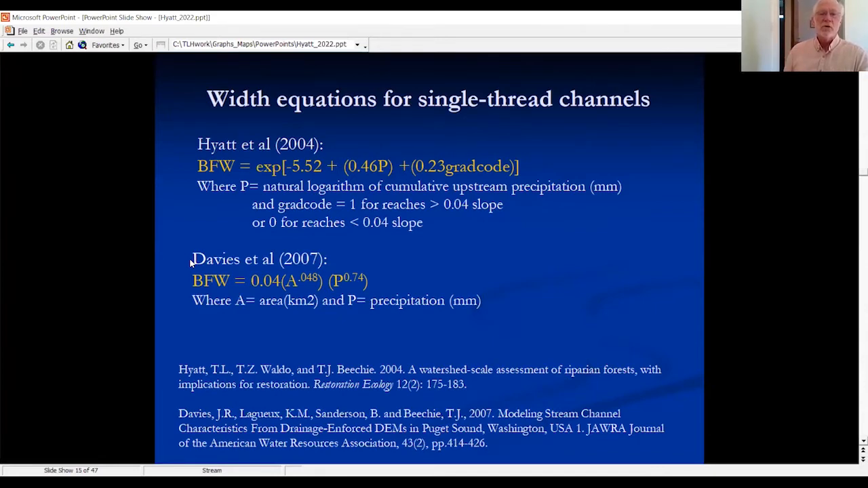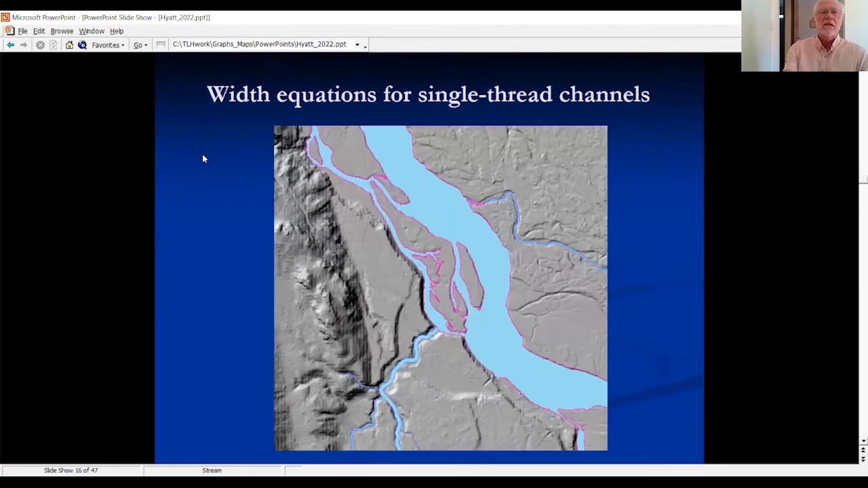The two come out pretty closely, but what I'm showing you today is based on the Hyatt width, which was done first, done earlier. And here's a graphic example of where those worked on the swaddle.